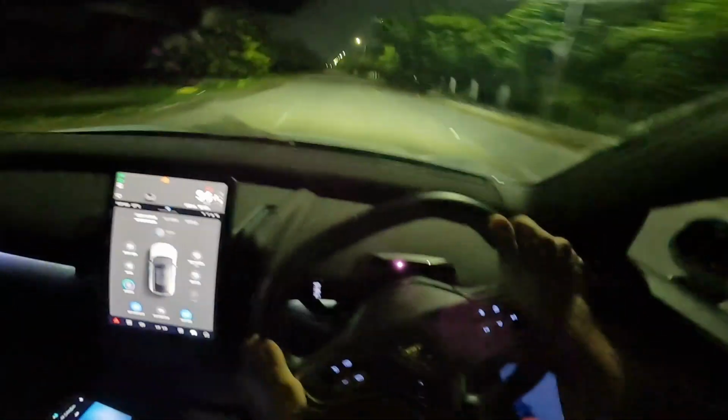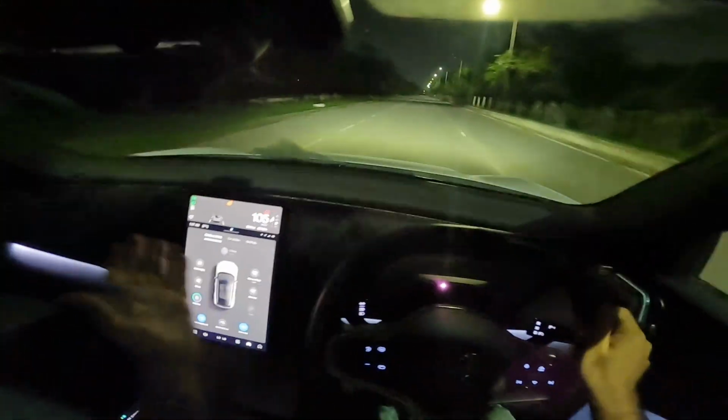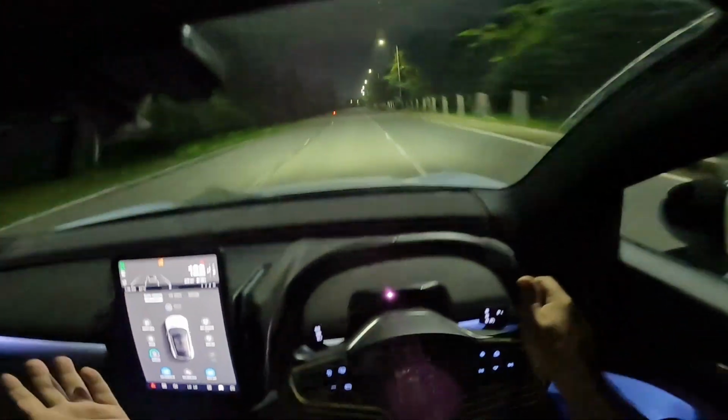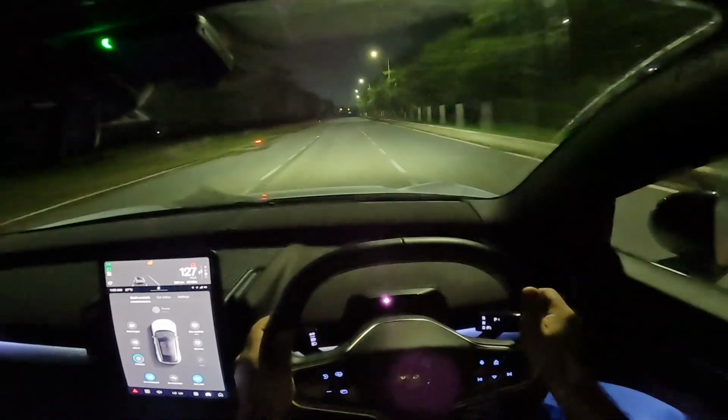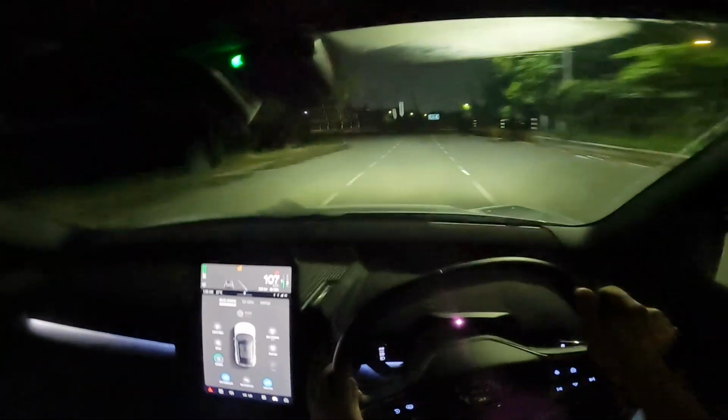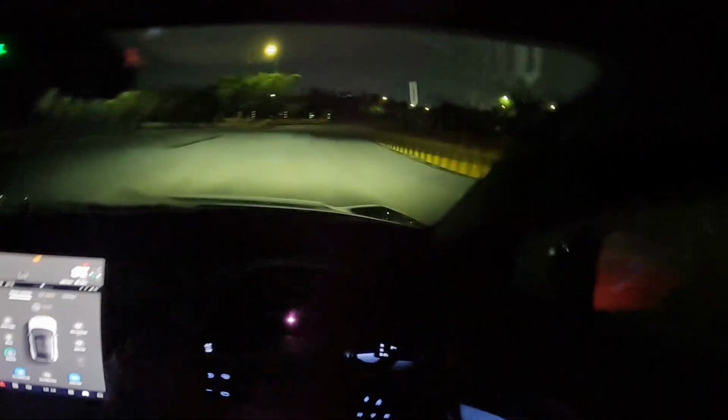Beautiful handling. What? That was at 100. It did not feel like that. Wow. Well, I'll do that once more, okay? On that specific corner.